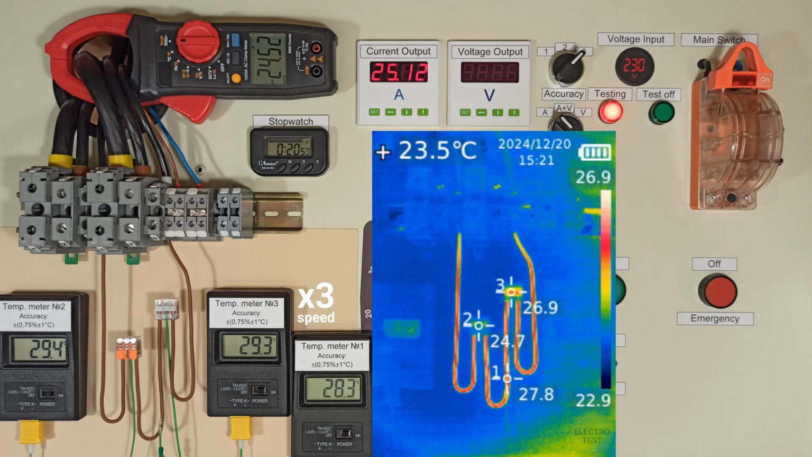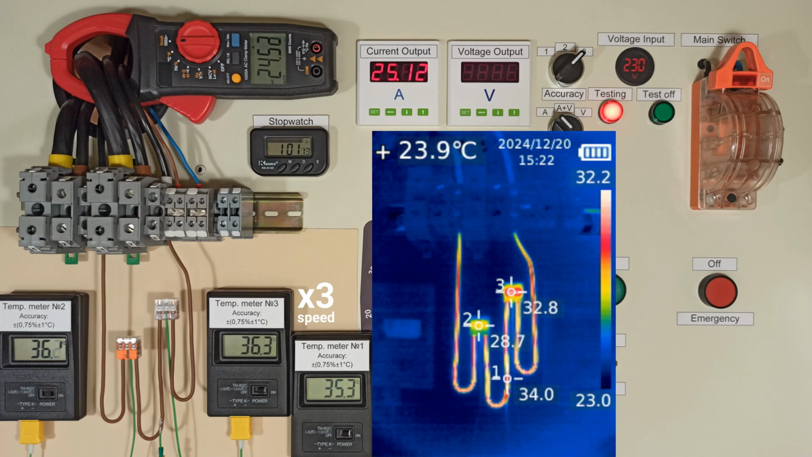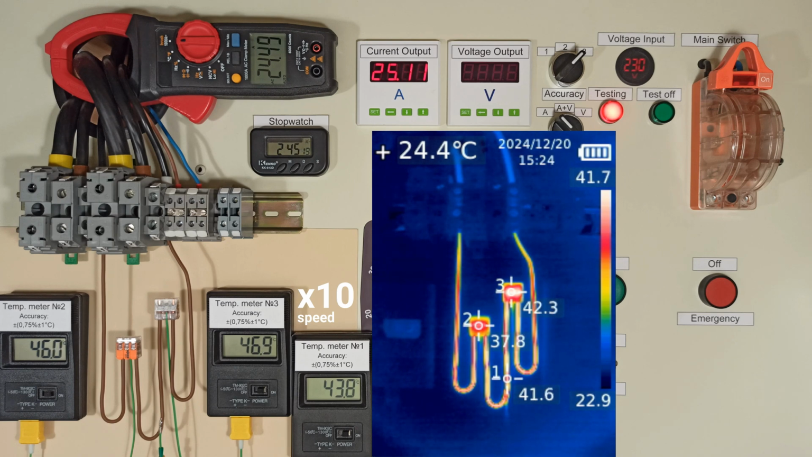We can see that the heating is happening faster. In the thermal camera image, the difference in external temperatures of connectors is already about 4 degrees. The temperature of the wire insulation is approximately the same as that on the right Wago. On the temperature meters, we see that the temperatures inside the Wagos are almost the same and a few degrees higher than the wire temperature.